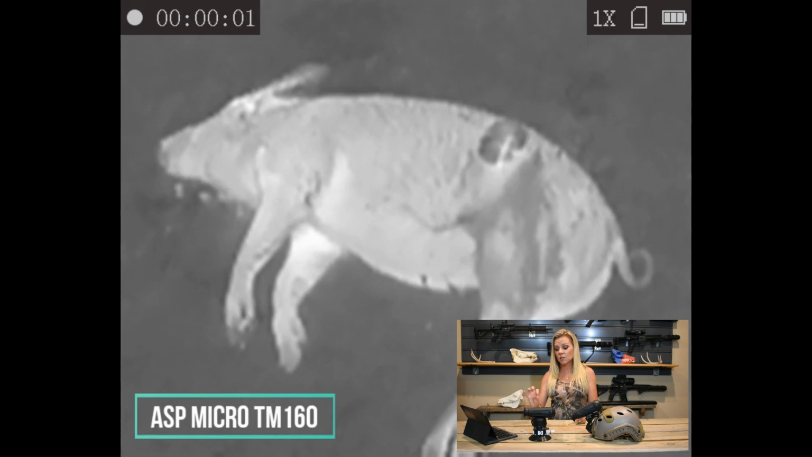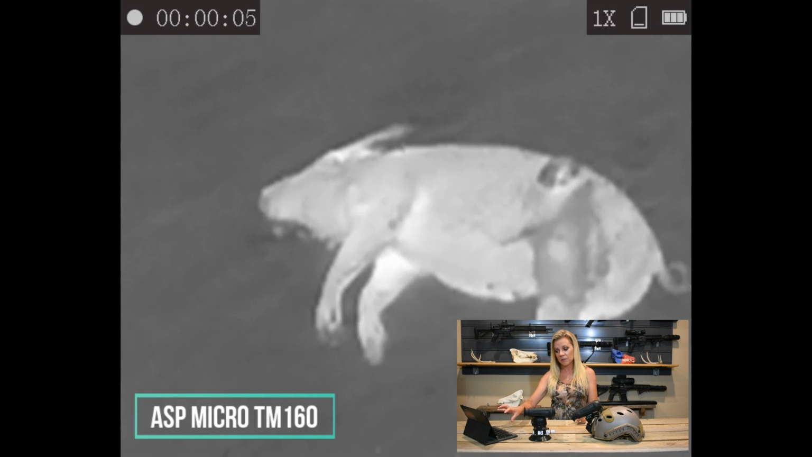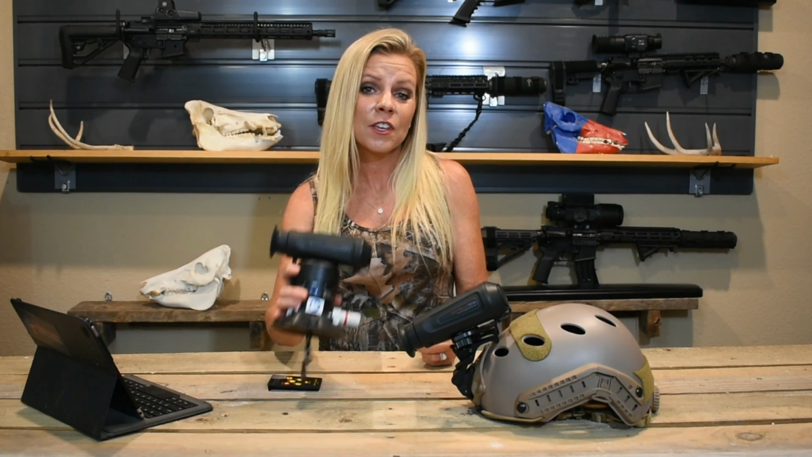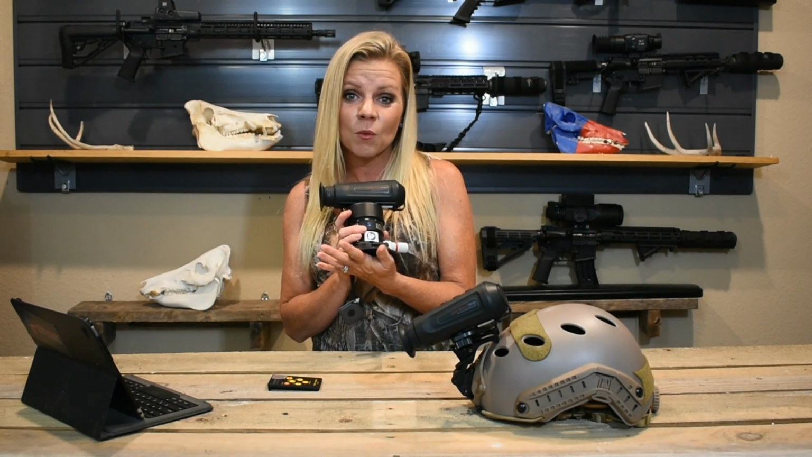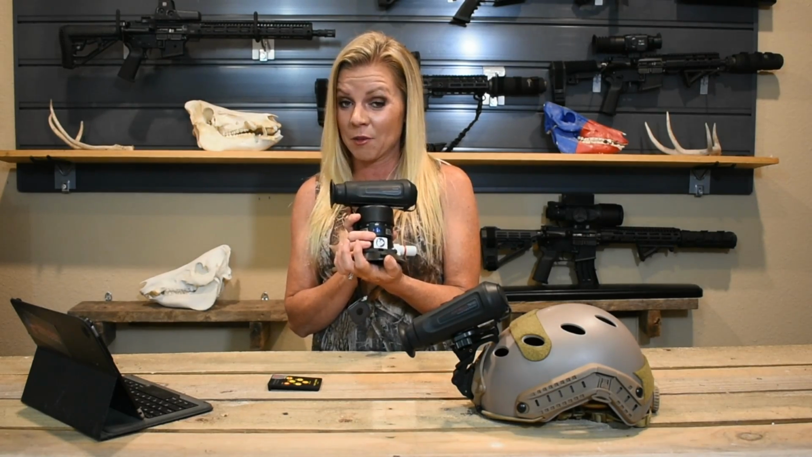But here you can see as we're really close up on top of this hog, you can see the clarity of it. So it has a good image up front. So let's get this vehicle mount set up and we'll compare the TM160 and the TM384 for you.